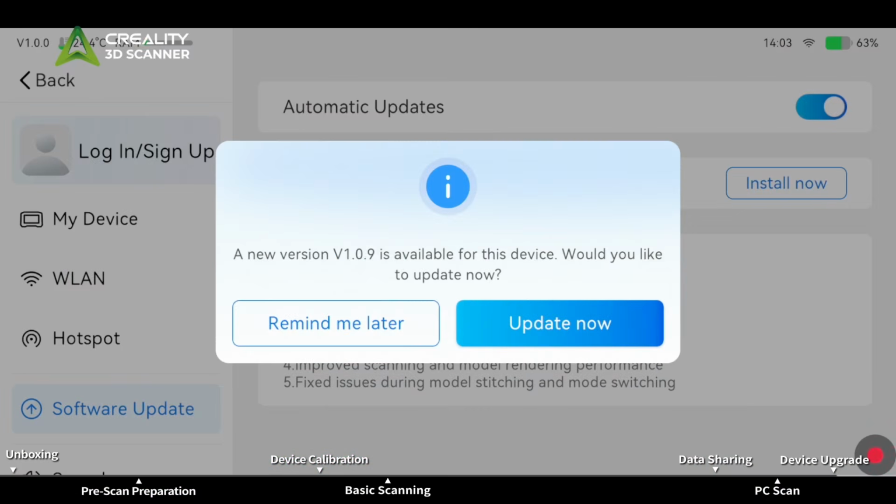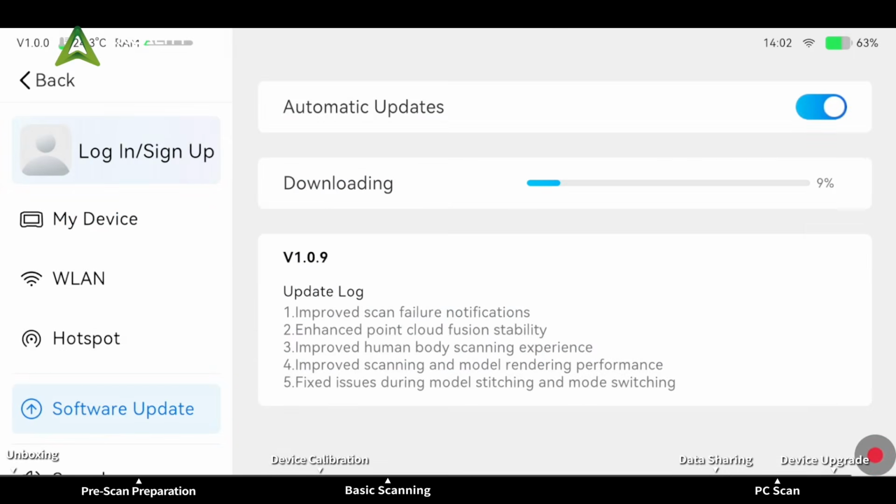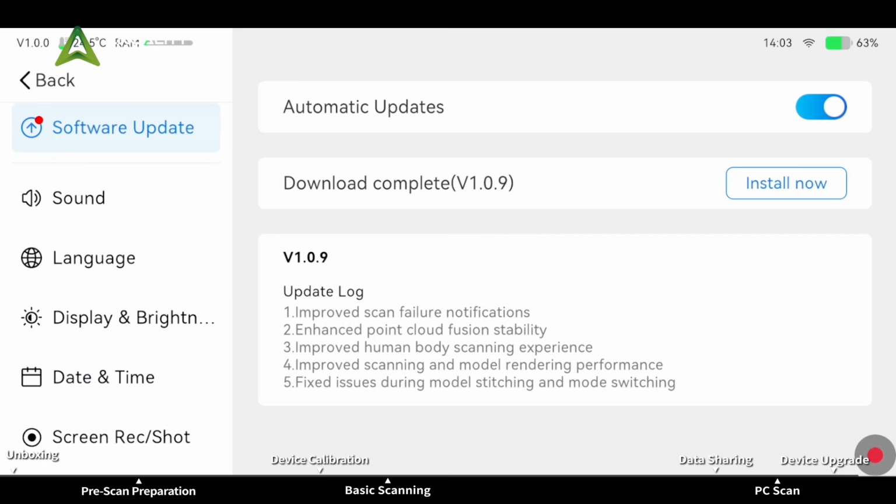You can check update information and upgrade the device on the software update page in Settings. The system checks for updates periodically by default. Ensure the device is connected to Wi-Fi. If an update notification appears, follow the instructions to complete the upgrade.